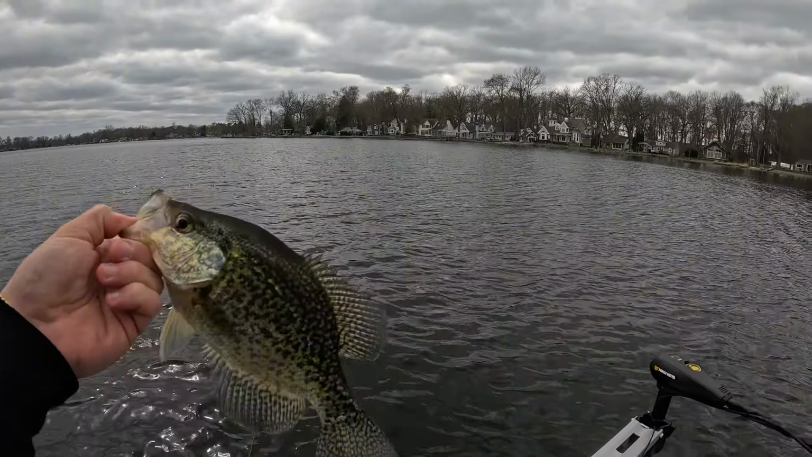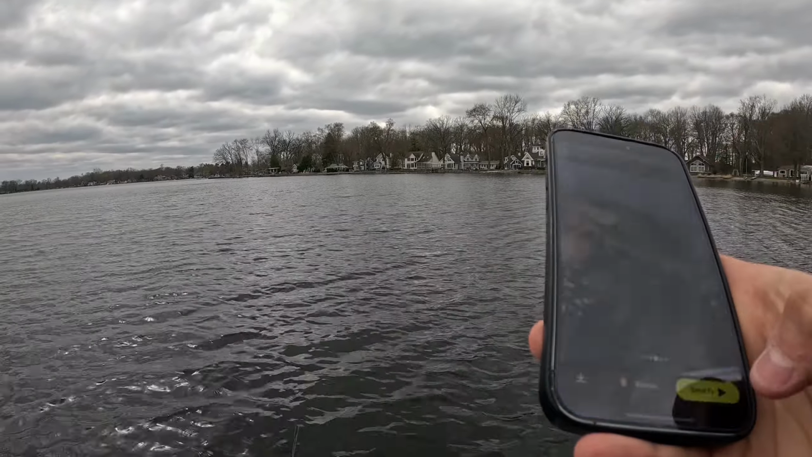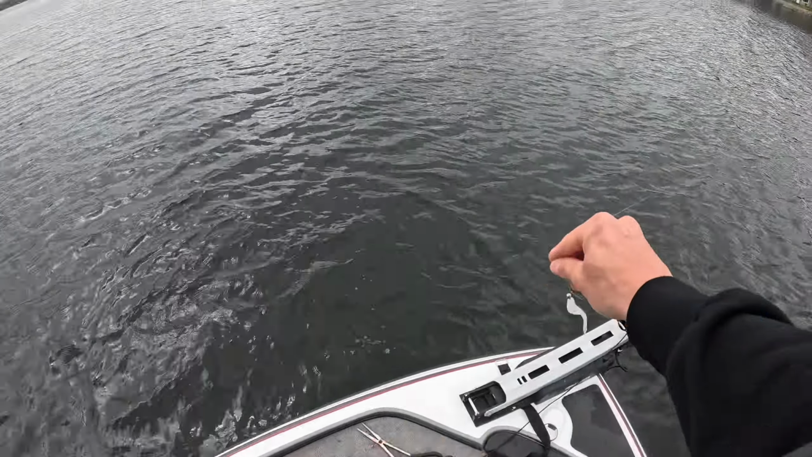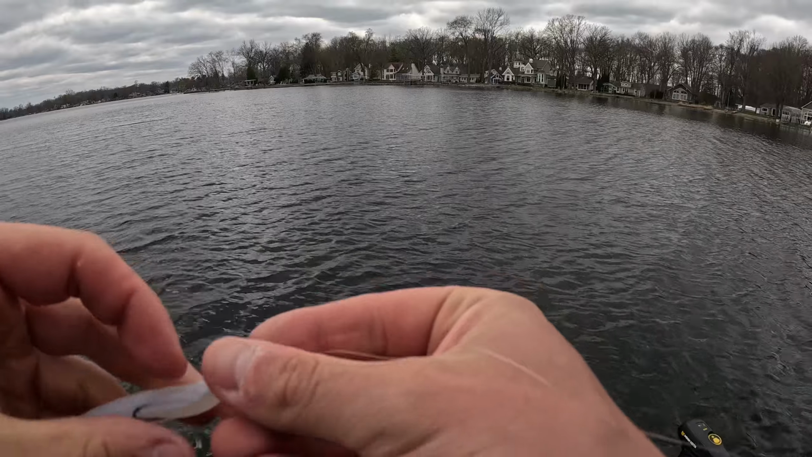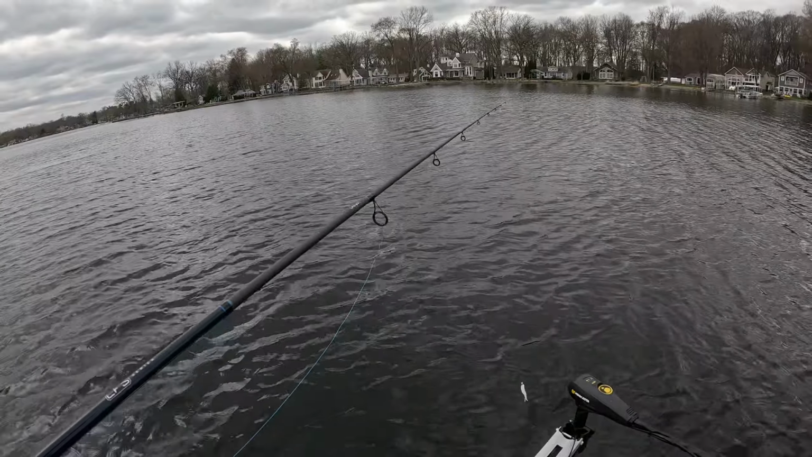Go ahead, check this guy out. Get a picture. There we go. Get a release on him. We'll probably catch a couple more of these things, but eventually I'd like to move on, try and find a couple more pike, maybe bass. Can always come back to these guys.